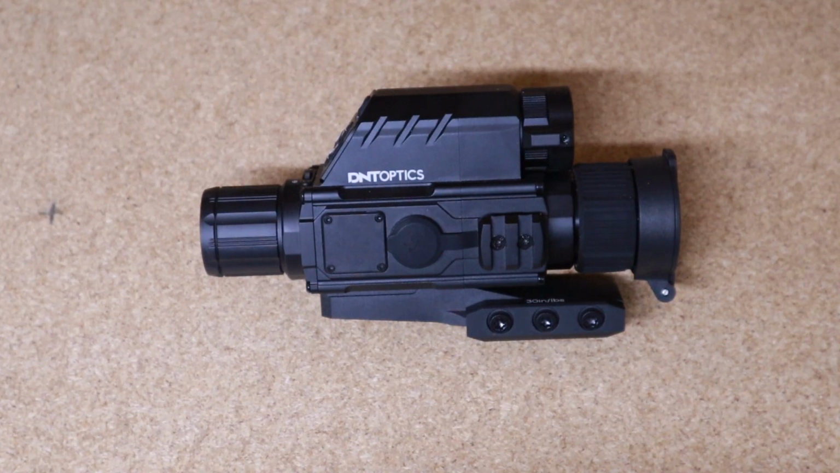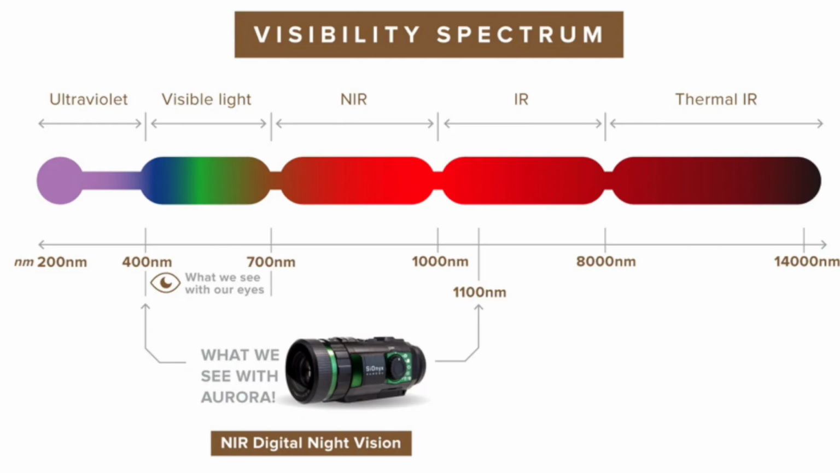Now, thermal does not require that. Thermal is picking up heat signatures and heat differences between objects. Now, technically, they are both on the IR spectrum. One is shortwave IR, one is longwave IR, which is why FLIR, which is thermal, is forward-looking infrared. It's on the infrared spectrum, but it's not the same thing as II, image intensifying, night vision.